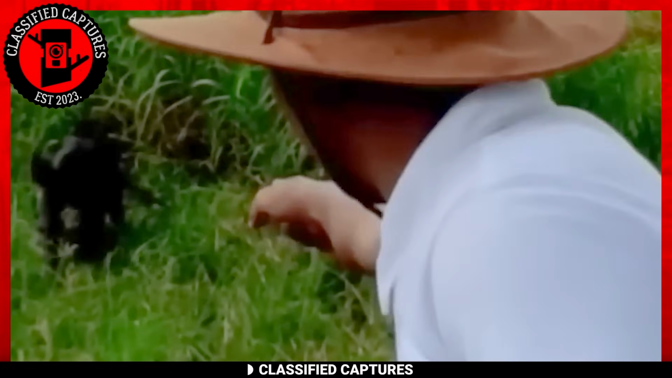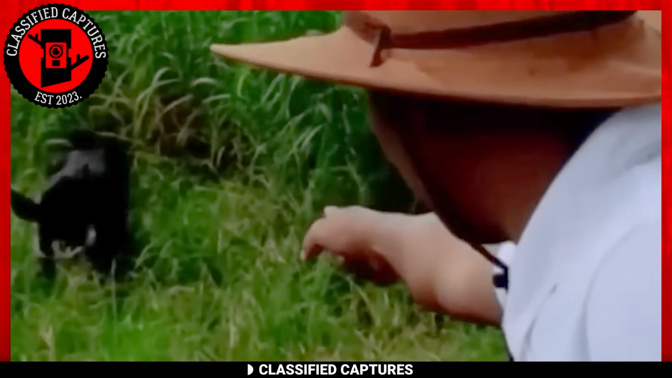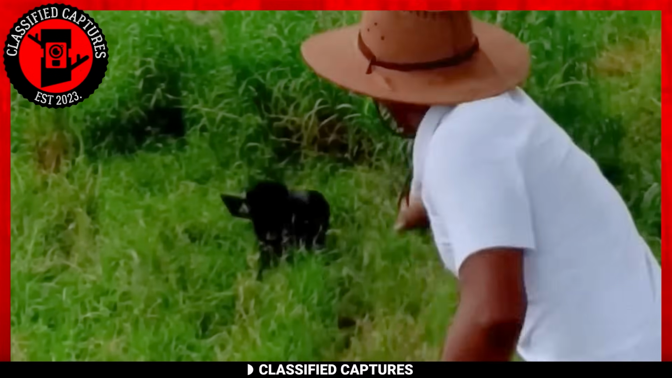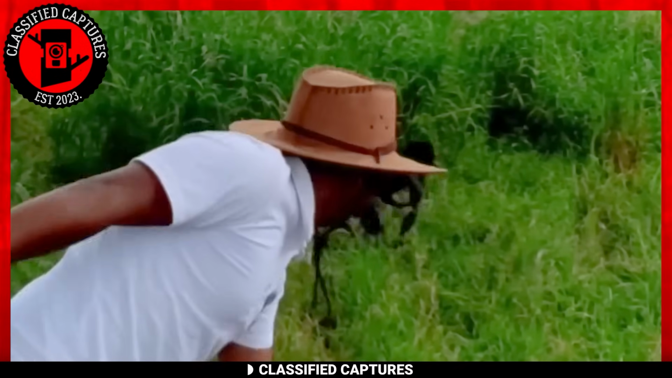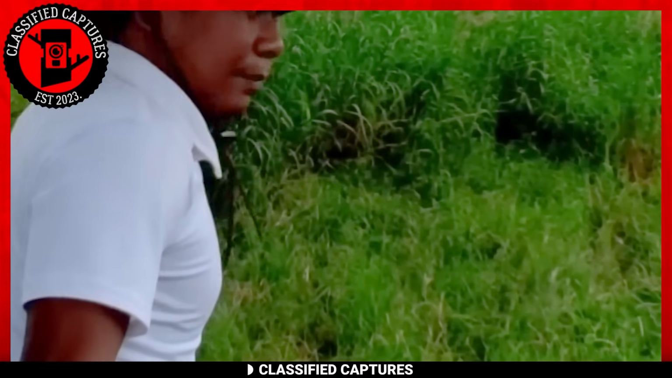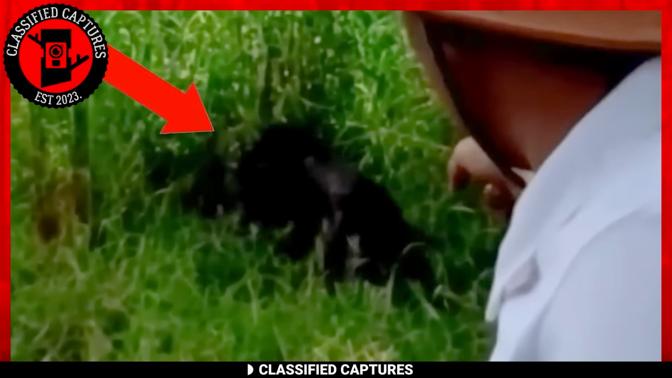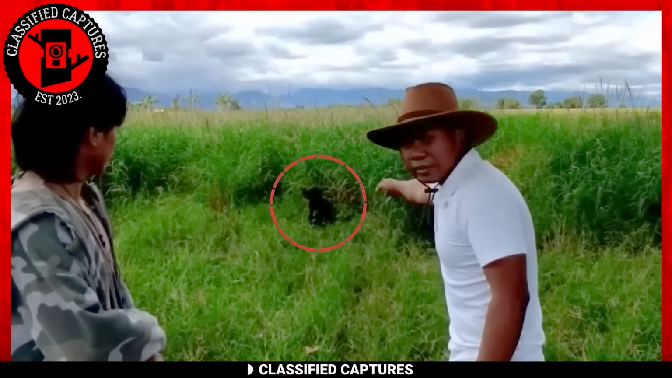In the footage, the farmer can be seen extending his hand toward the creature in an attempt to lure it closer. But as it approaches and he sees what it is, he throws pebbles at it and the creature then retreats. Before you scream animal abuse or harassment, these creatures are very deadly despite their small size. It's highly unusual to witness a sibgin out in broad daylight, adding to the intrigue and mystery surrounding these mythical creatures.